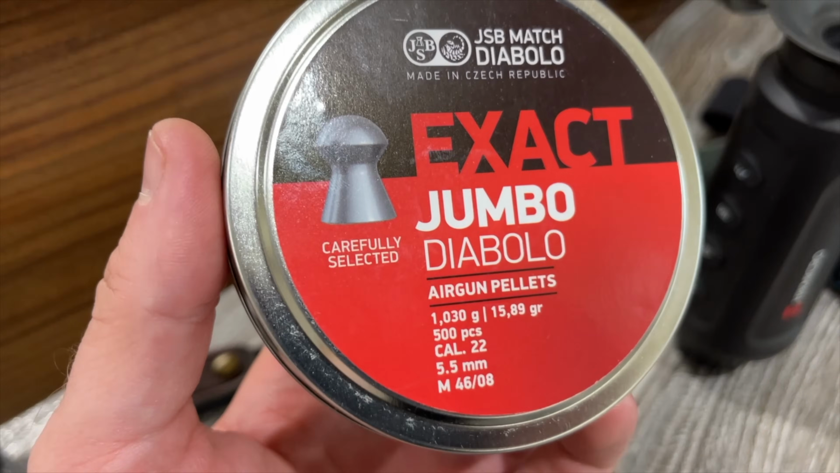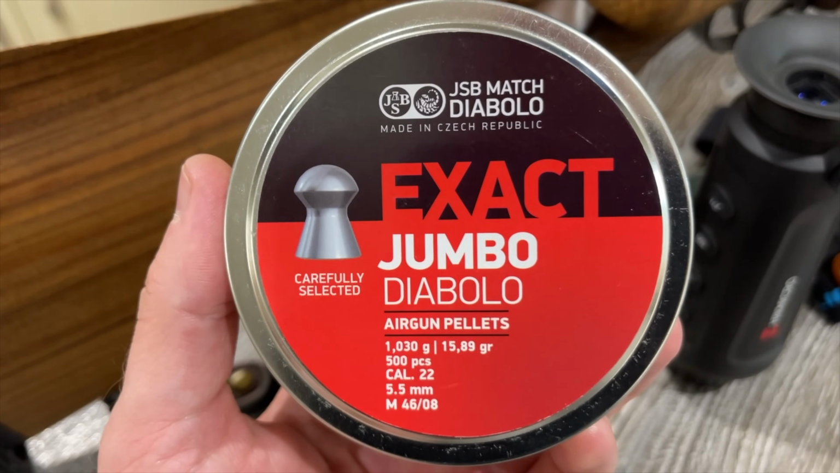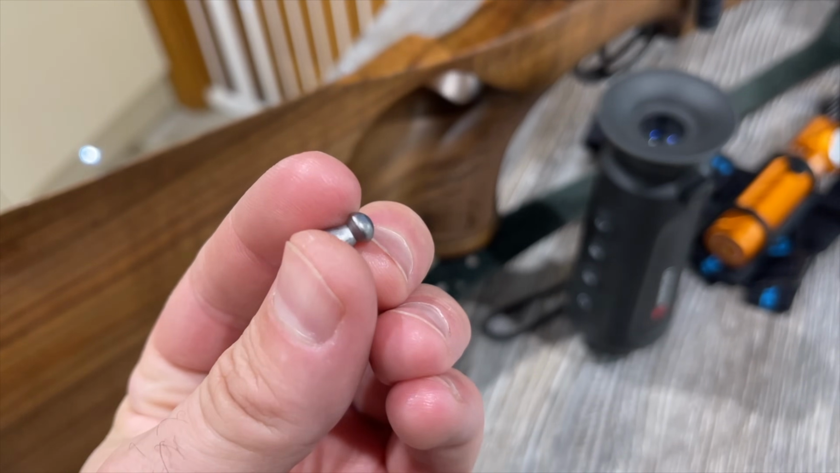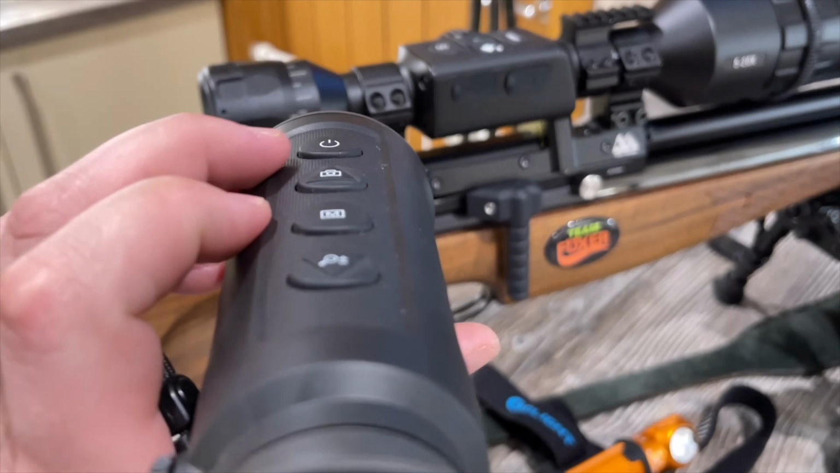Now I've used various brands over the years, but more recently I've switched to the JSB Jumbo Exact 15.89 grains. This domed shape pellet really is a true performer when it comes to rats.